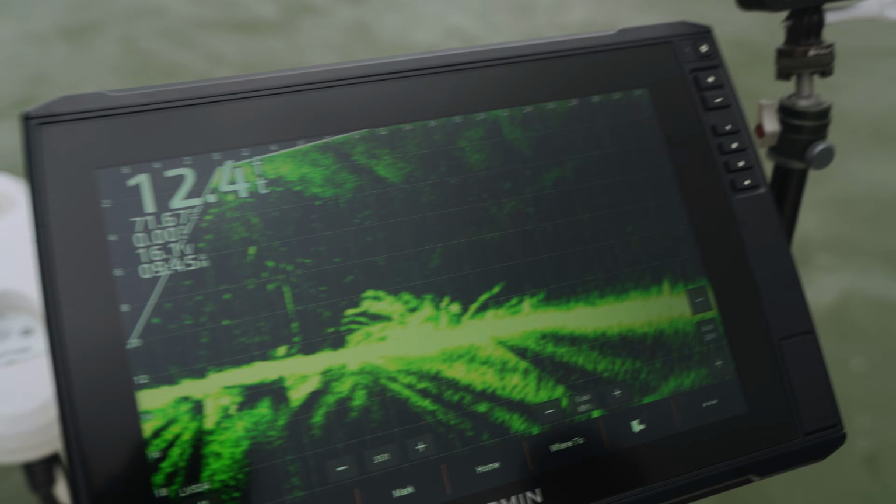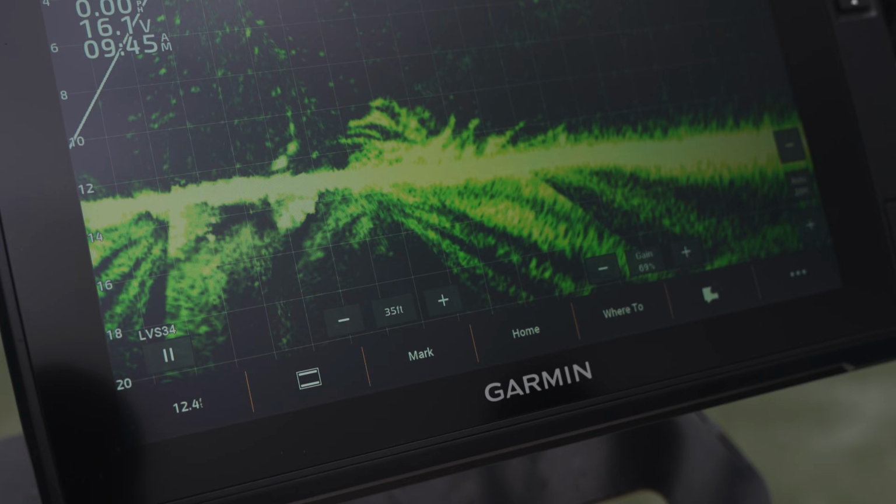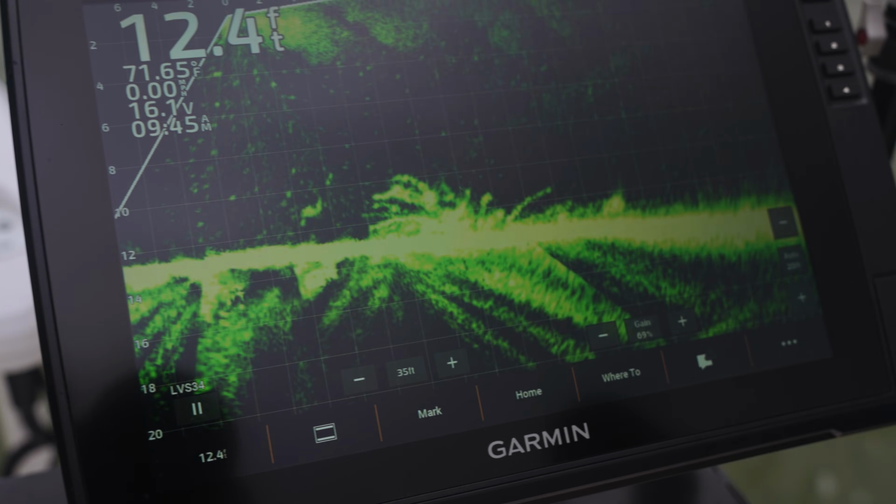So look at the screen now. As I'm playing the wind now, I'm gonna keep it right on that 12-foot mark right there. And you see, actually there's a fish looking at me right now. That's funny. Hold on, we might catch this fish, hold on.